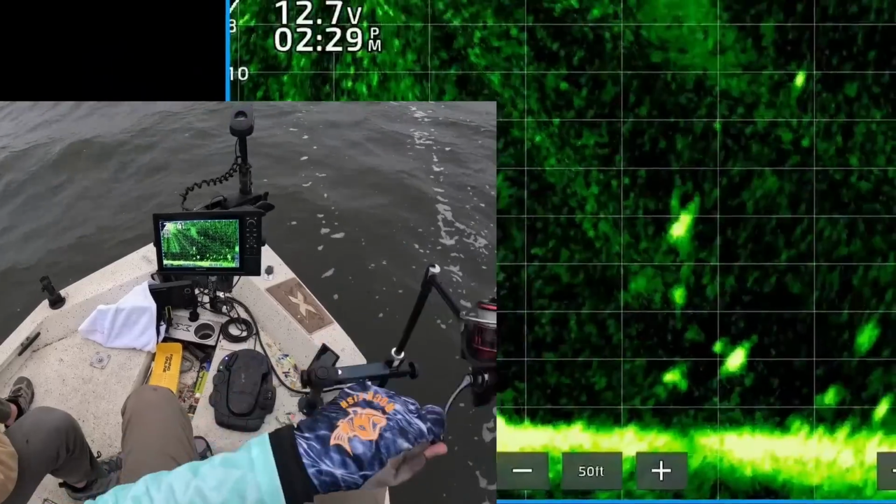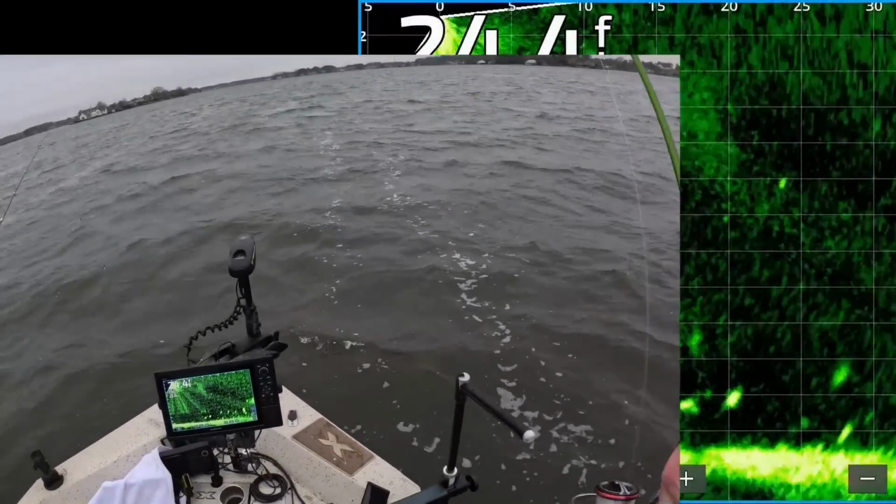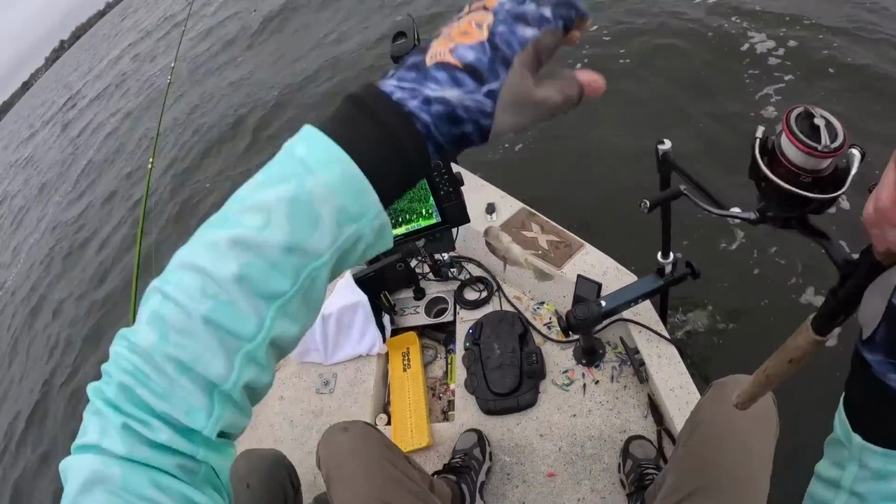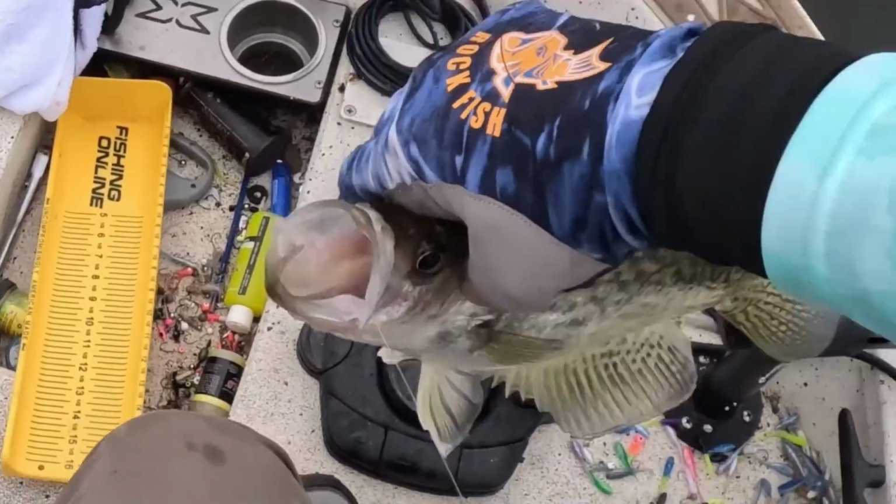There he is. 20 feet out. Oh my goodness, get up in this boat, little fella. Gosh, look at that thing. Did he want that?